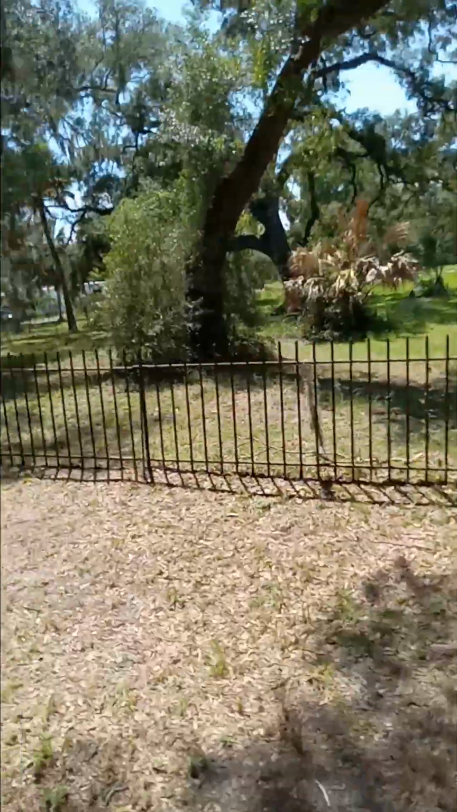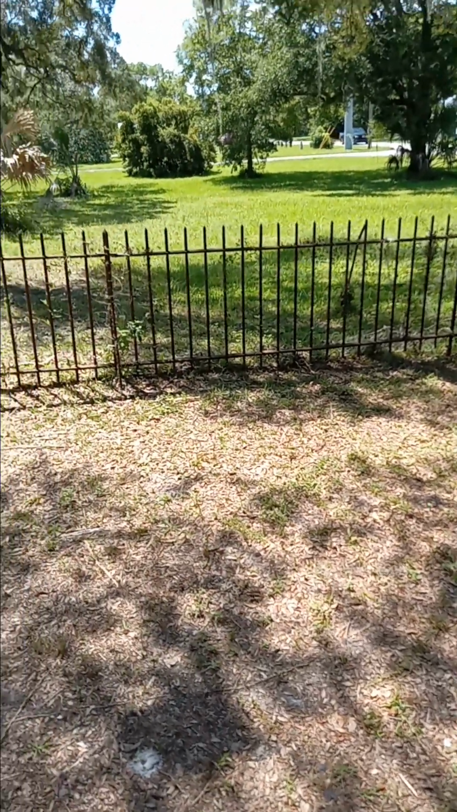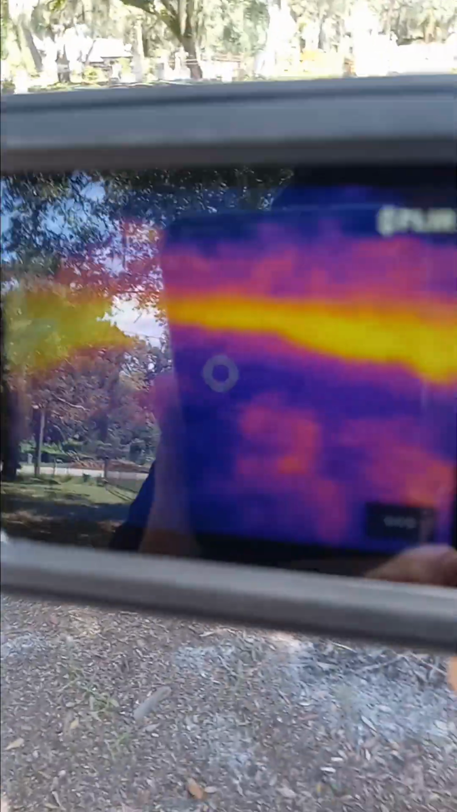Now that's that little city plot. There's like 4, maybe 5 of them in town where they use 4 corners of 2 roads that cross. And that's what keeps that from being part of the graveyard. All right. Well, let's continue on. I don't see anything that would be considered suspicious. The purple areas are either the north end of the trees that haven't received any sunlight today.